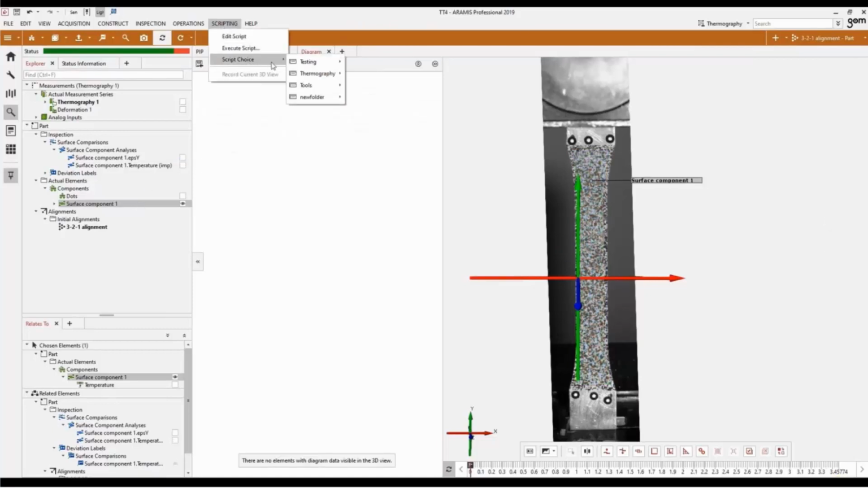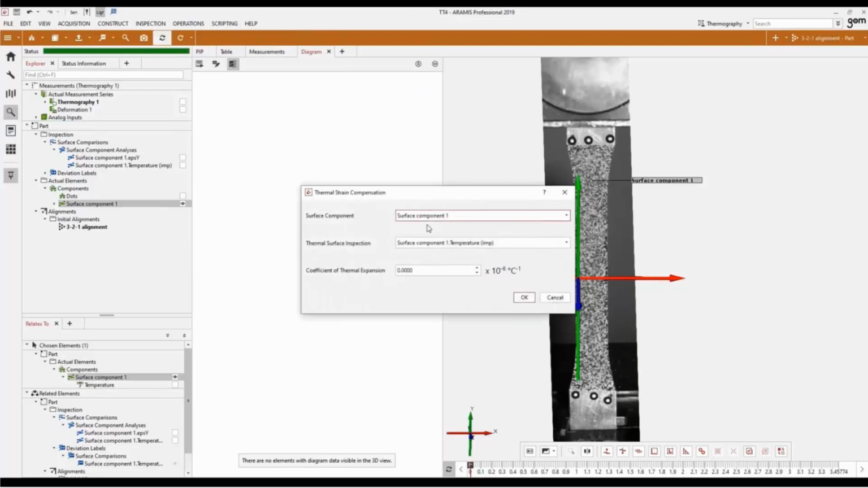Running the thermography script again, I can then start to incorporate the temperature and the coefficient of thermal expansion of this material to extract any thermal expansion of the part and just look at the pure mechanical strains. So in here, I'm just going to say my temperature inspection on my surface is that temperature one that was automatically created by the script. Then I enter in the coefficient of thermal expansion for steel. In this case, it's 13.